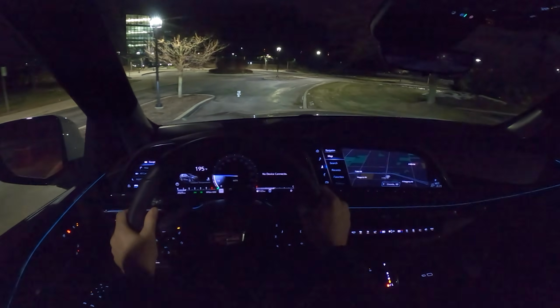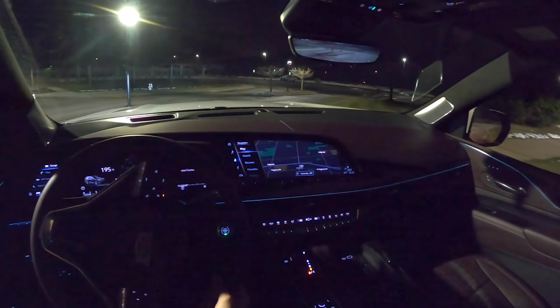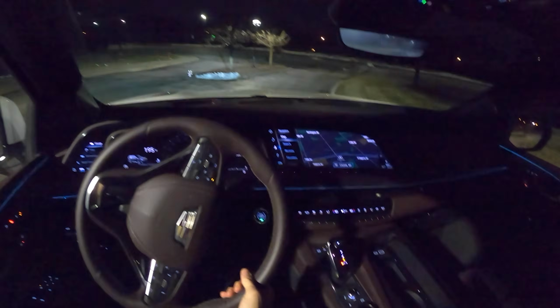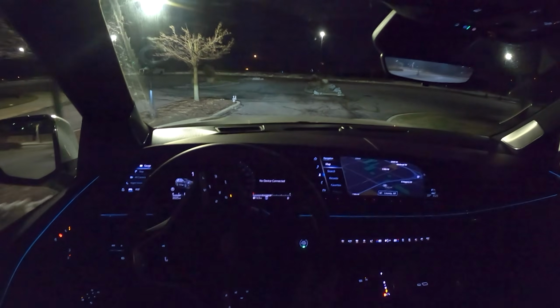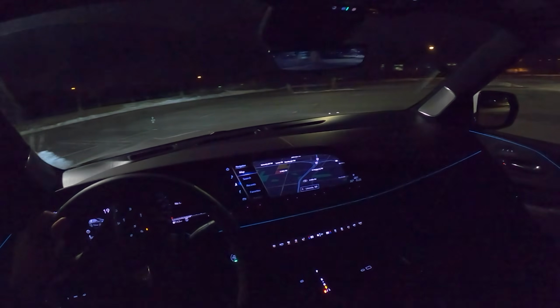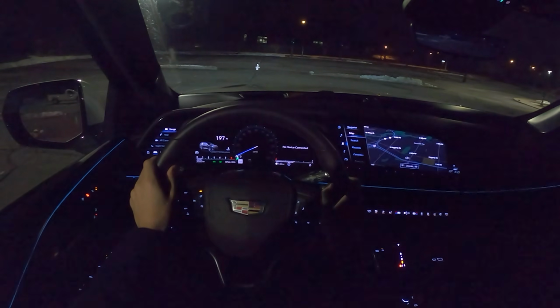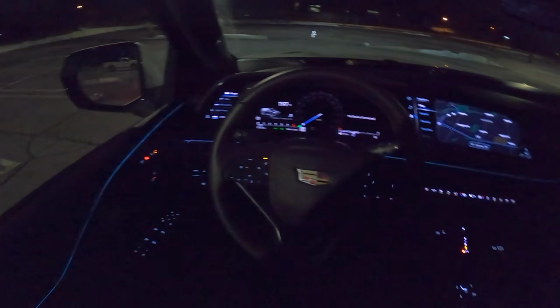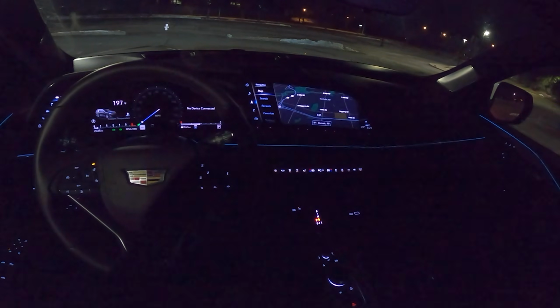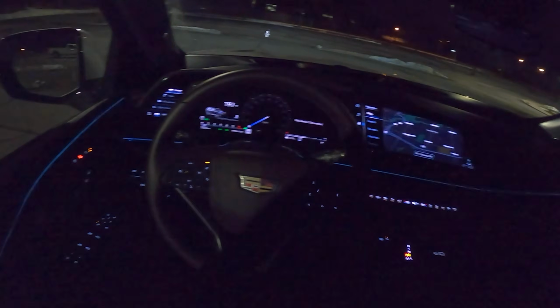Alright, well, as you can see, a different experience at night. There's some cool features, some neat little things to play with in this car. Some of them are gimmicky. The side step lights are really surprising. It kind of makes it look like a limousine. Yeah, interesting stuff. Definitely a more exciting vehicle to be in at night. We'll just keep this a quick drive and wrap things up there.